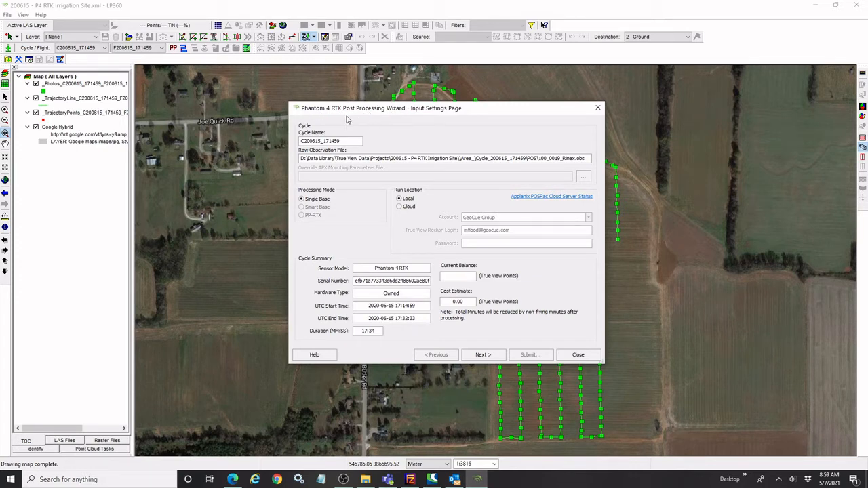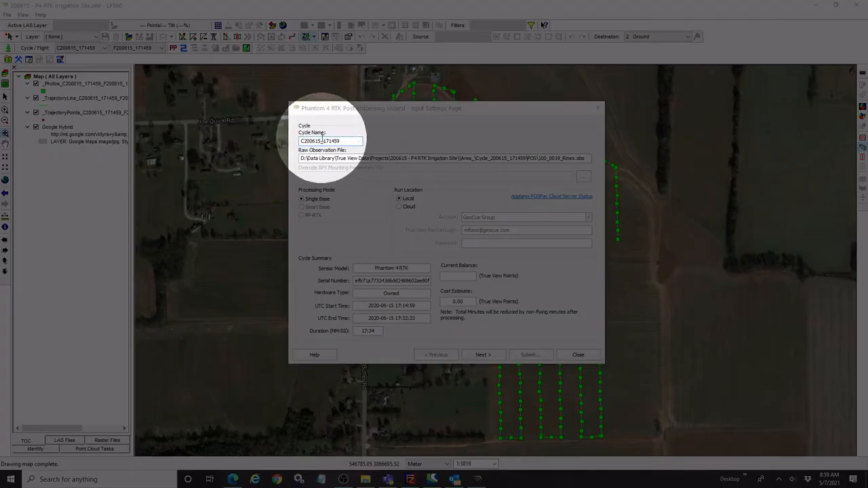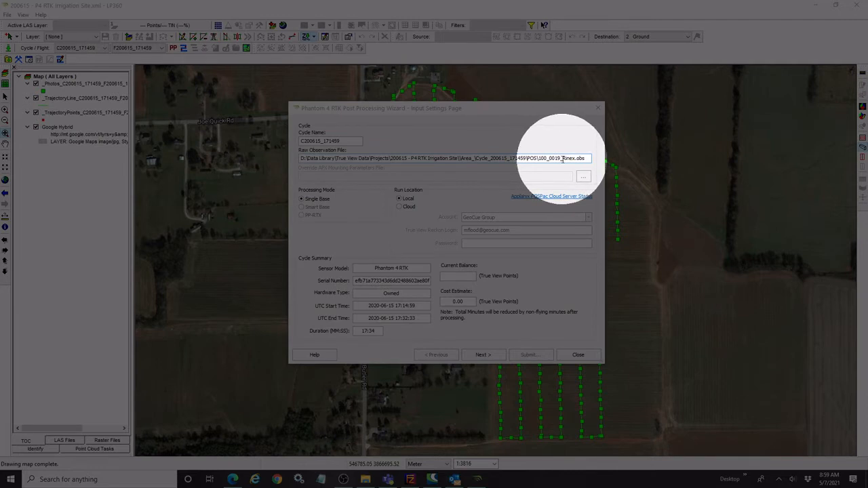So we're doing a Phantom 4 RTK PPK correction, and it knows that because it knows that's the guest sensor. It'll pre-populate this dialog with some of the information that it already has. For instance, it knows the cycle name here. It knows the raw observation file location from the rover. You can see that's the RINEX file, the OBS file from Flight 19.